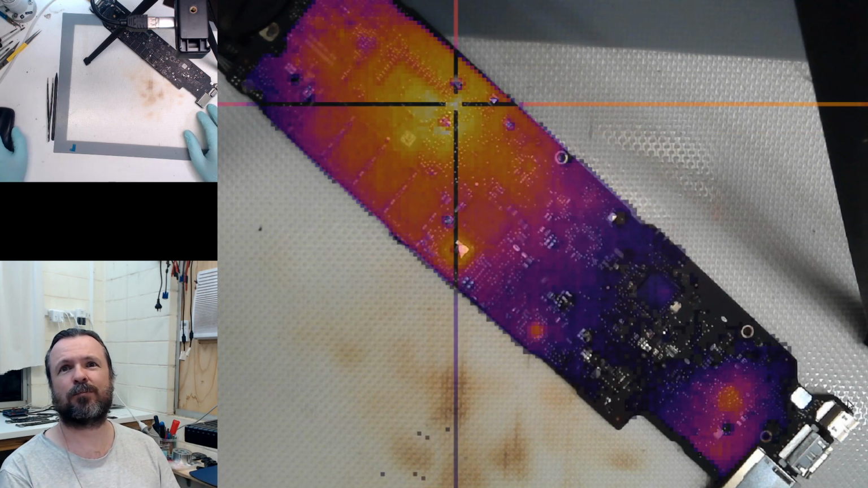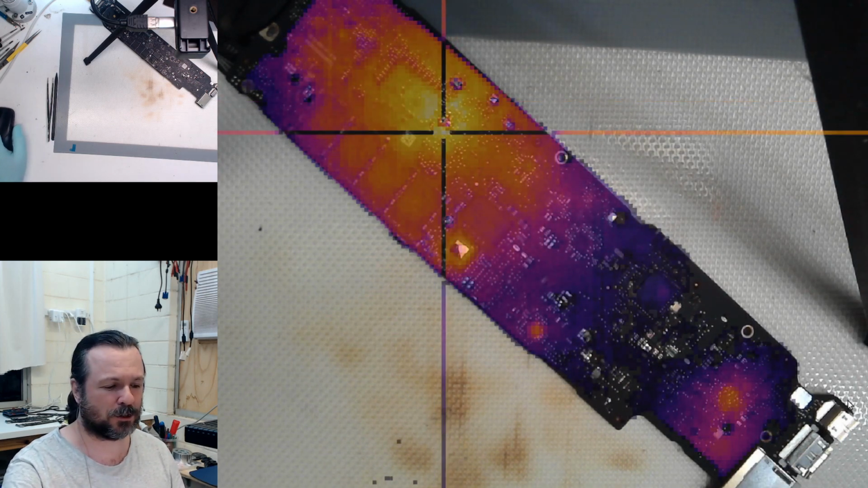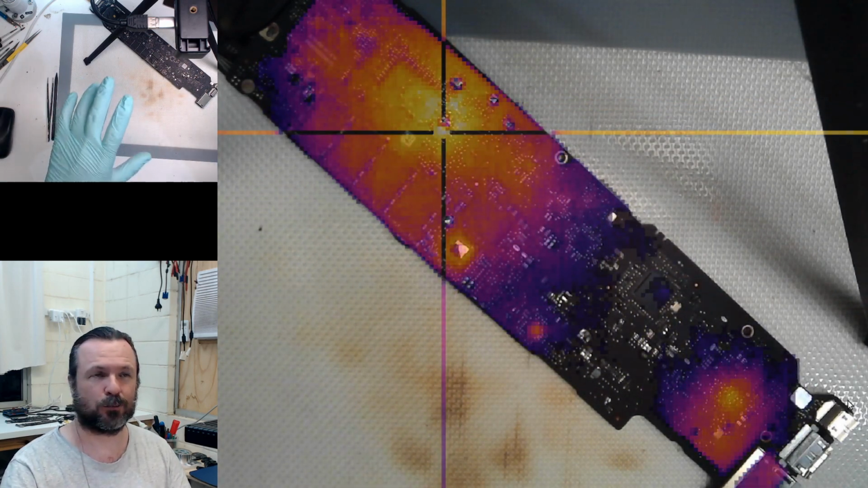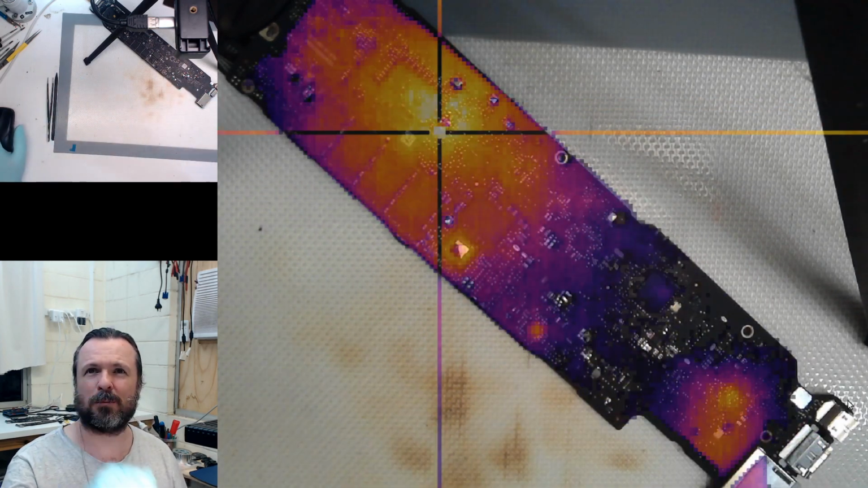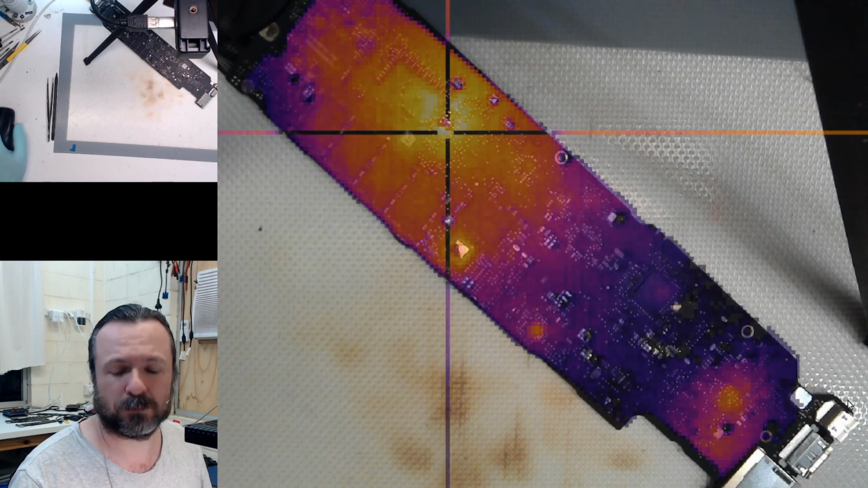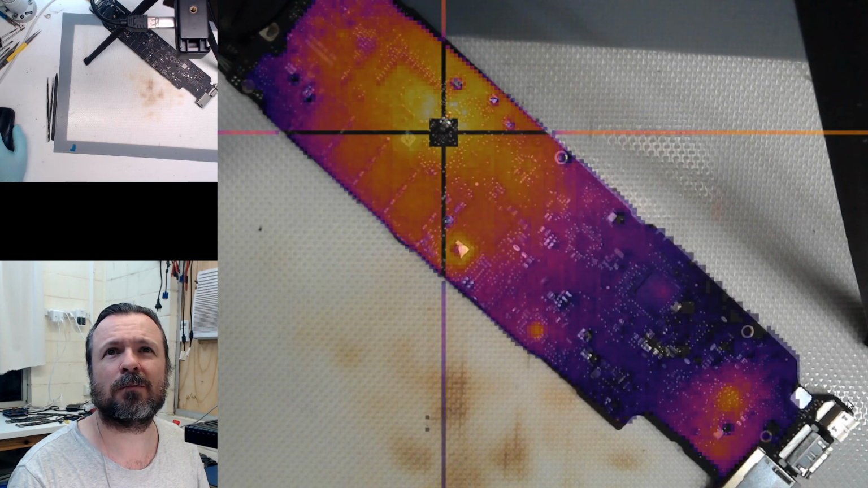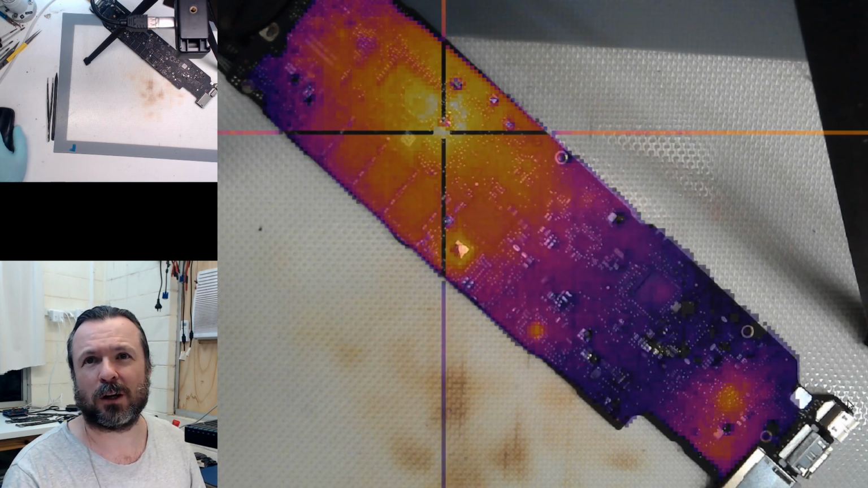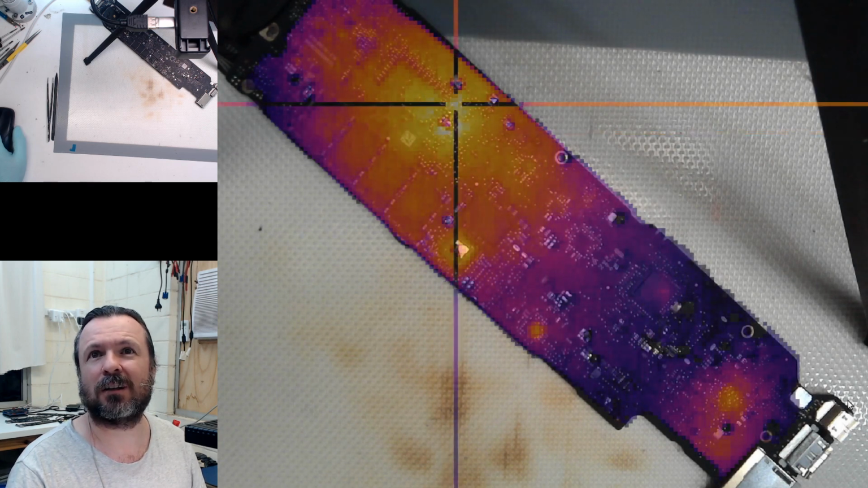Oh well, it's certainly working. I think I do need more light actually over the board so we can get a better picture on the camera, so we can actually see what we're looking at. Because otherwise, it's a bit too dark.